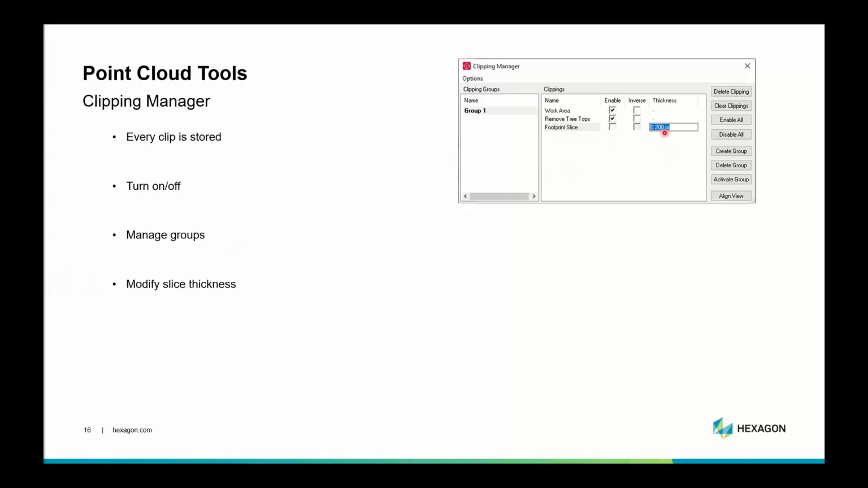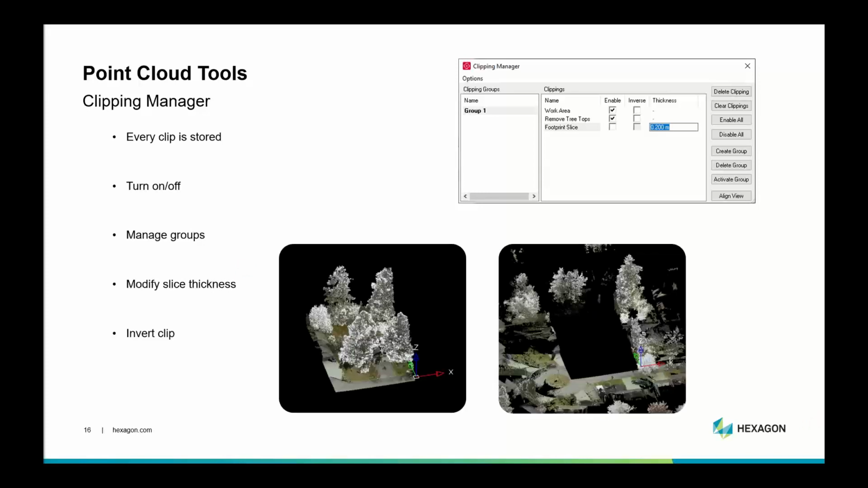And you can modify the slice thickness from there so that you can show more detail or less detail in that slice. Sometimes it makes the walls a little more apparent if you increase the thickness of that slice. One of the other things you can do is invert that clip. So I've got the work area for that house here, but say I wanted to look at the rest of the neighborhood and create a surface for that, the contours for it, or whatever. You can invert that clip very quickly just by clicking on the checkbox.